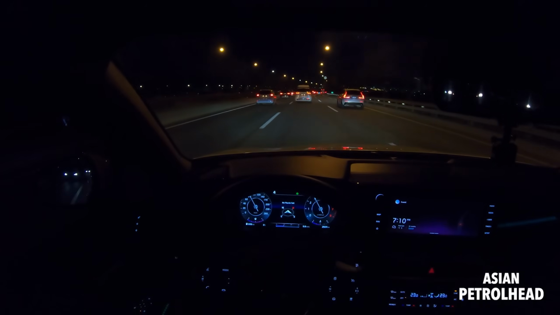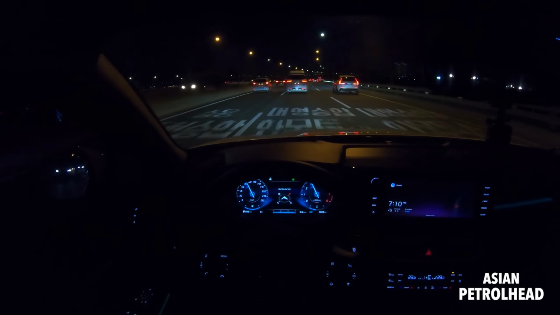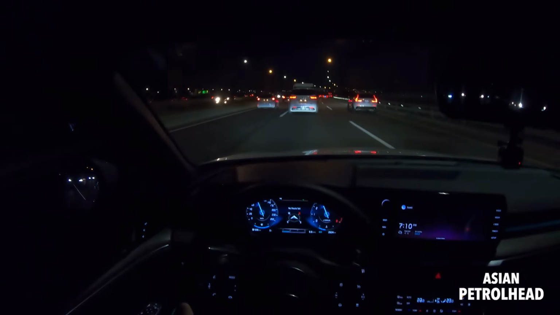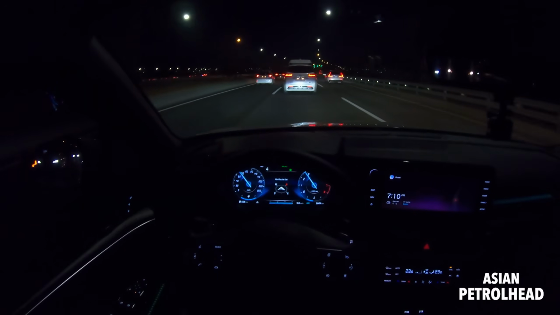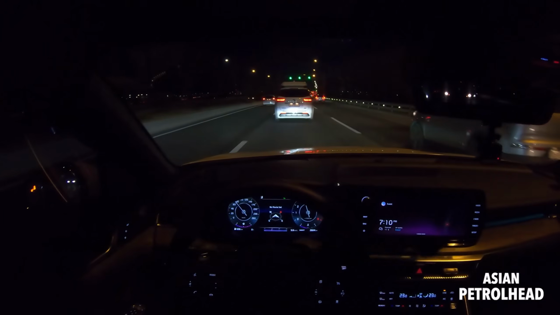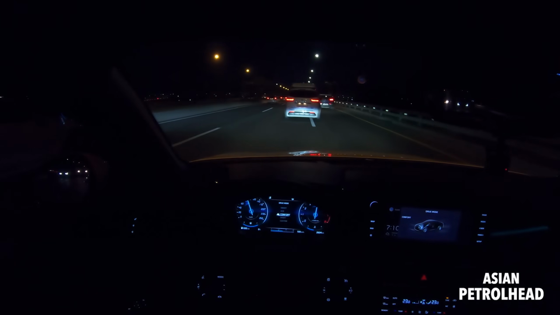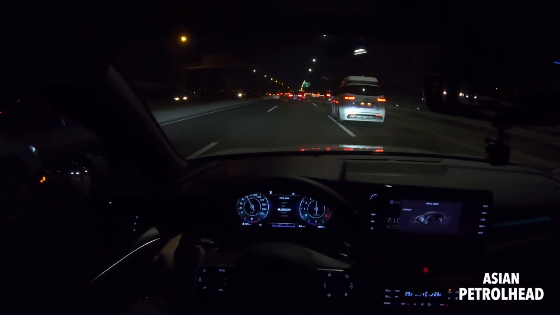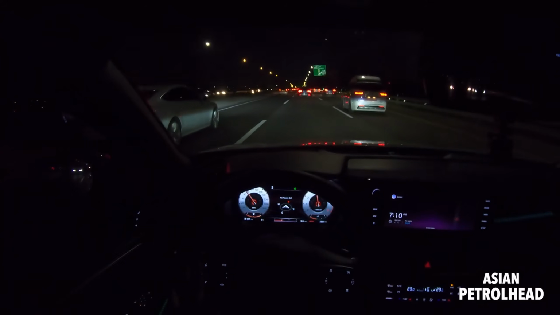Kia actually separates each drive mode, so you can actually feel the difference. When you put it in eco mode, it kind of softens things up, so it won't accelerate as fast as during the sport mode. Smart mode, pretty okay. There are lots of cars today here. Can't really drive it for you guys.